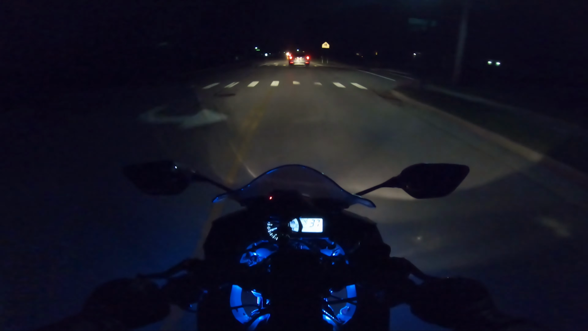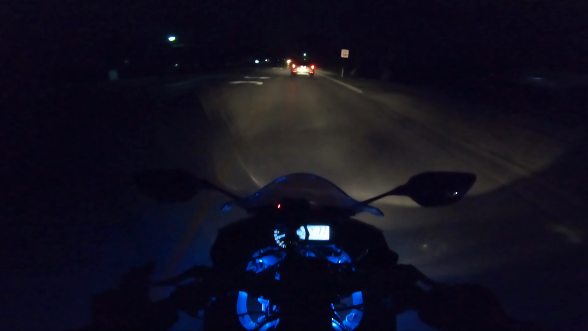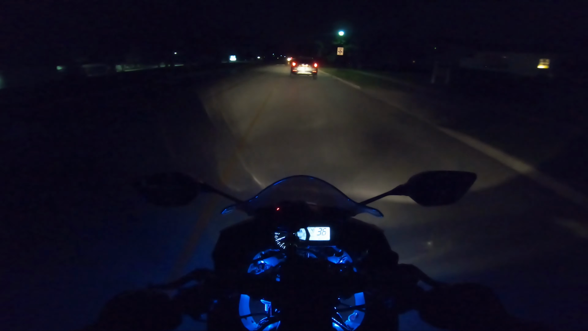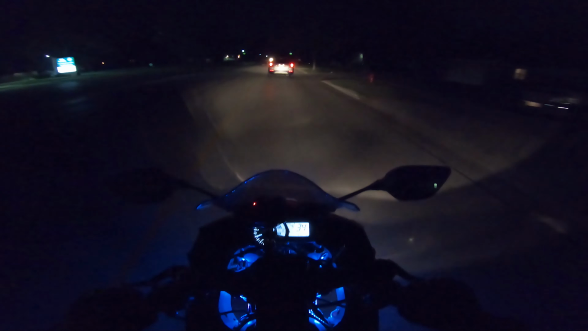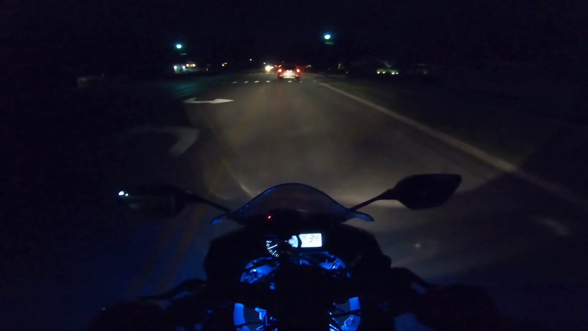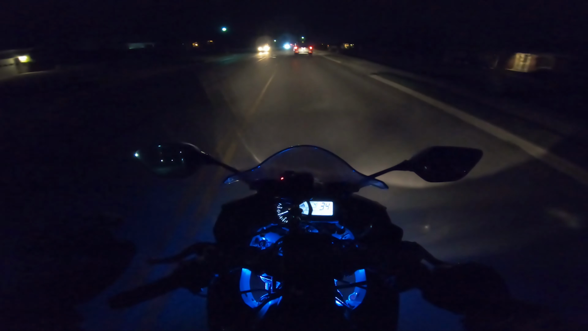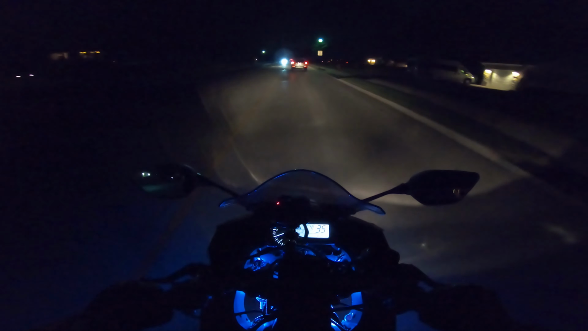So guys, if you have a bike and you're in farmlands, I recommend having LED lights installed as quick as possible. Even guys that are thinking about it and you commute or just go out riding at night, I really recommend installing a set of LED lights.